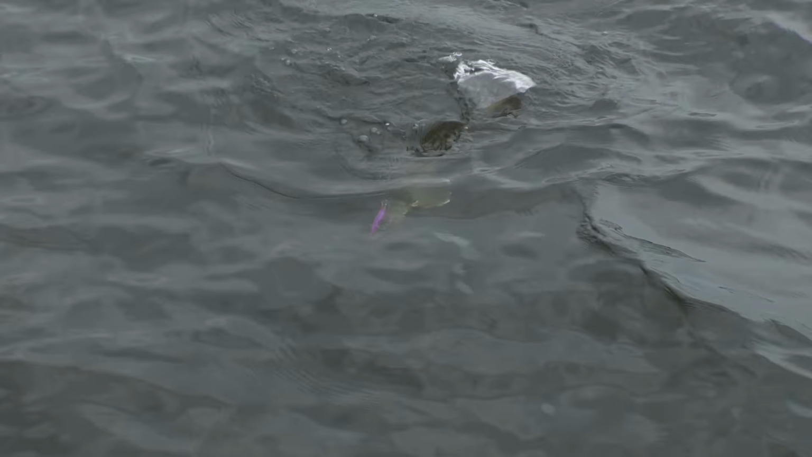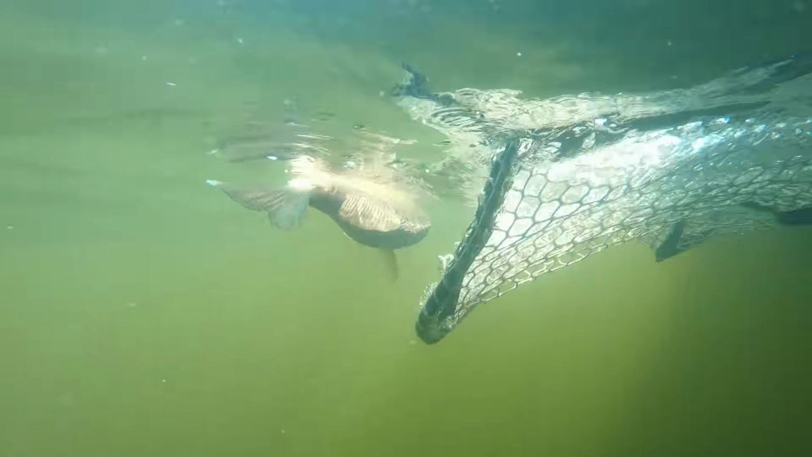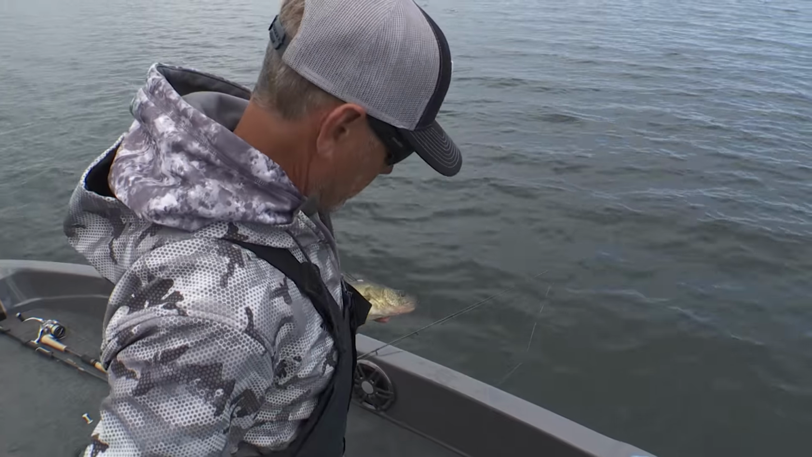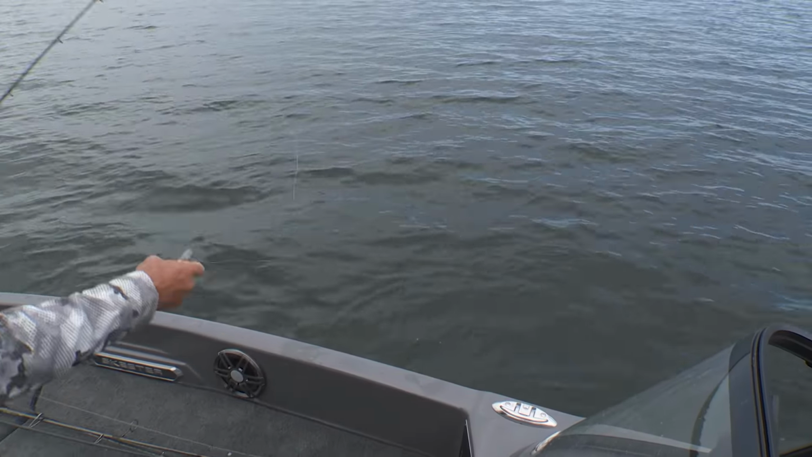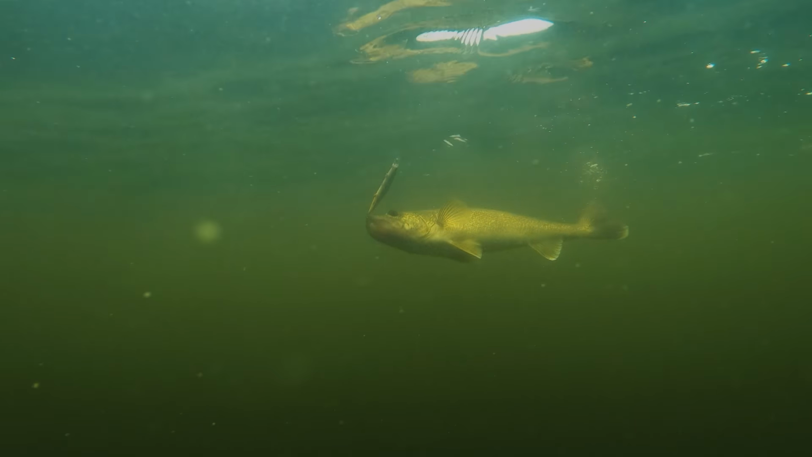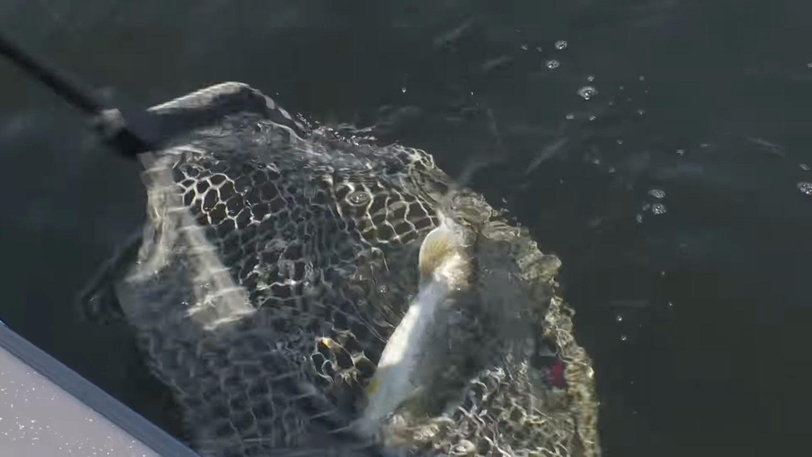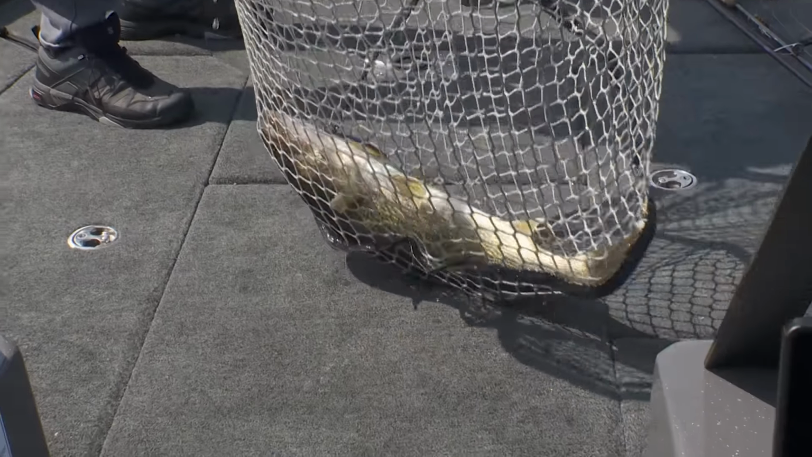I see a shadow wrap deep on the top of his head. He does. Looks like he's got a colored horn. Nice sized fish, not a big one. Beautiful though. That one back. We'll get after another one. Ooh, that's another hefty one. What a great couple hours of walleye fishing, huh?